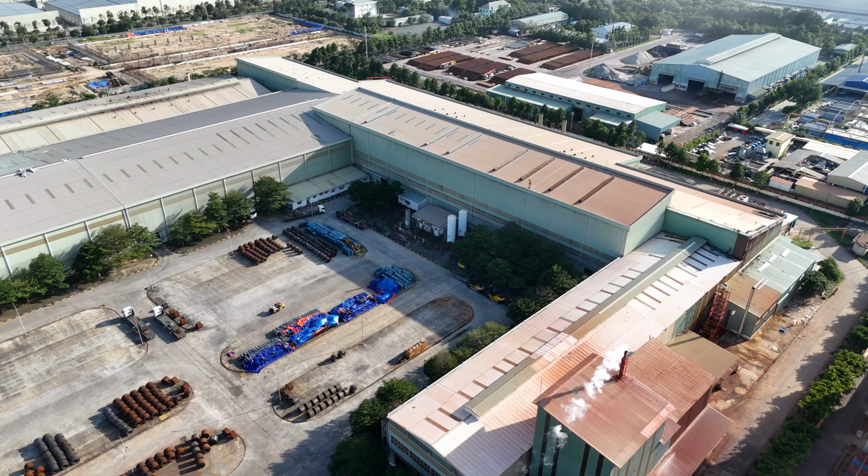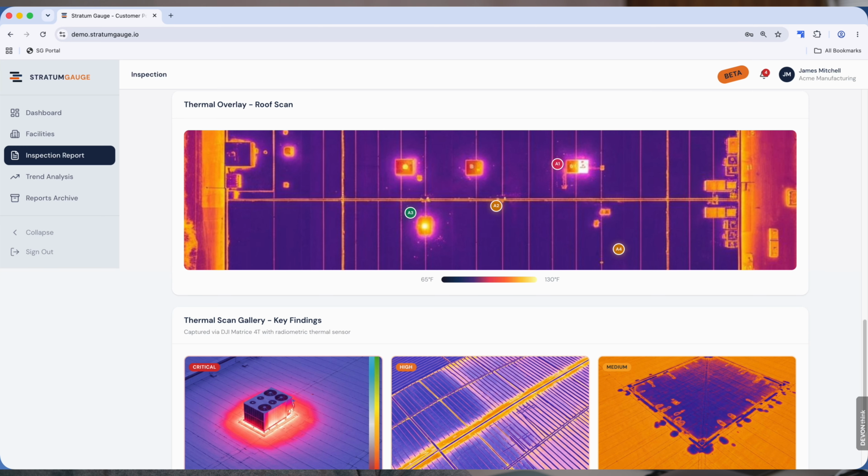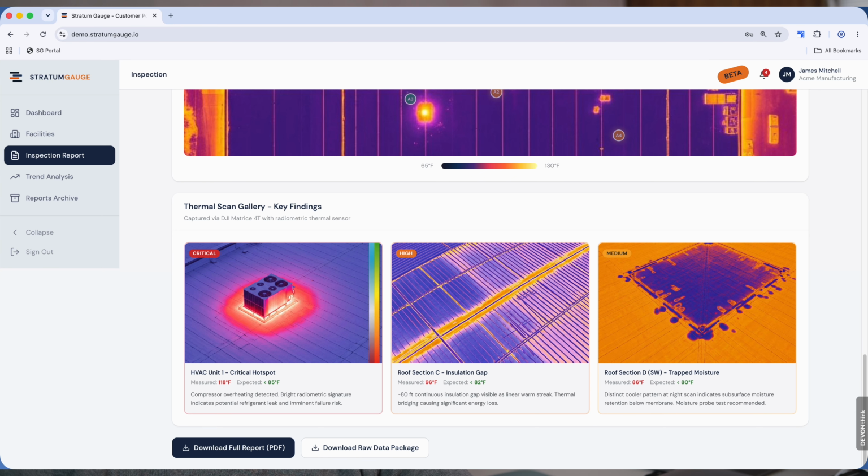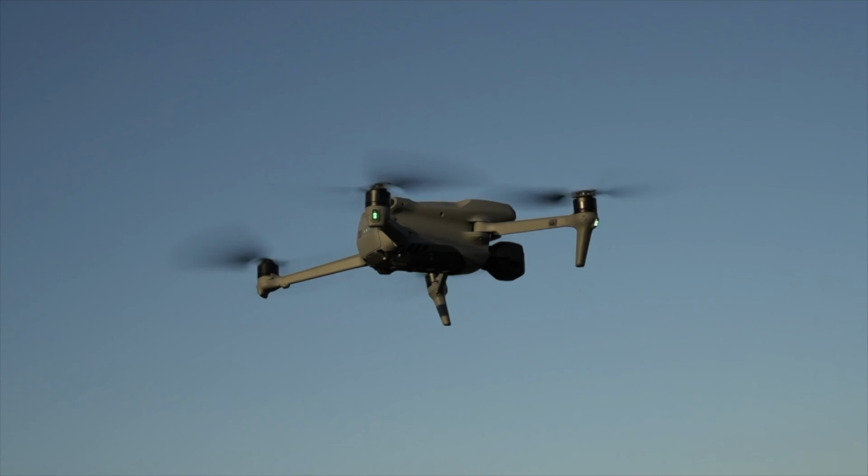The scan also turned up 2 warning level findings. These are slower moving problems, but they compound if you ignore them. First, roof section C. The thermal scan revealed a roughly 80-foot insulation gap, reading 96 degrees against an expected 82. That 14-degree difference means moisture is getting in, or the insulation is degrading. Left alone, you are looking at accelerated membrane failure and eventually interior water damage. A roofing contractor assessment within 30 days is the standard recommendation.